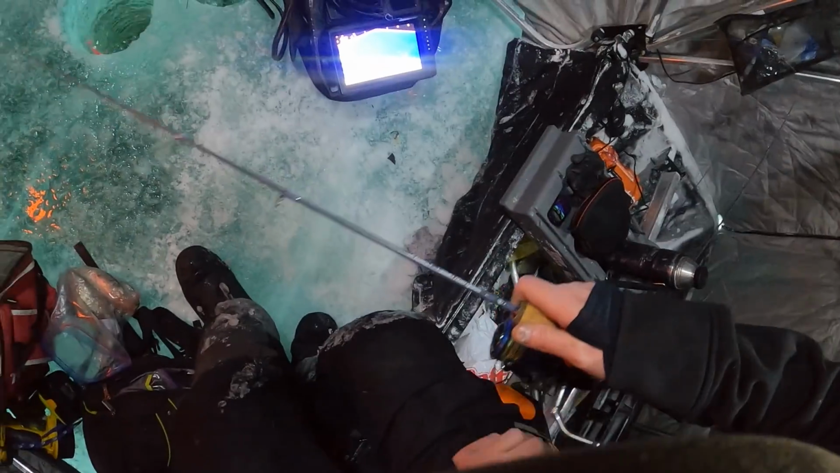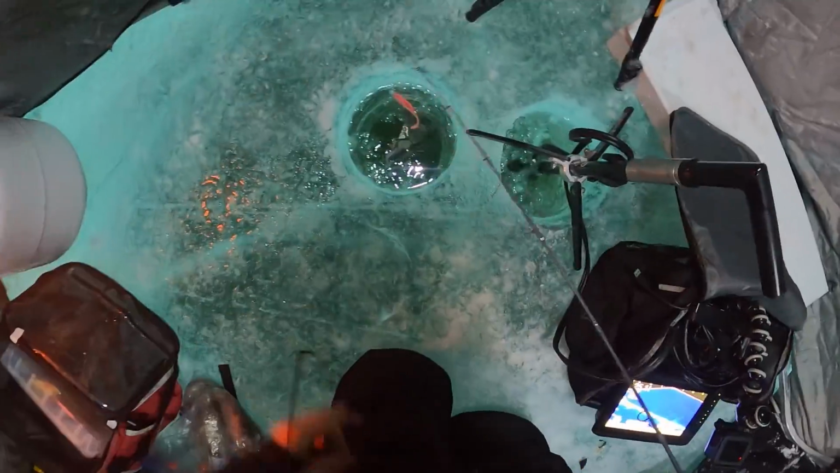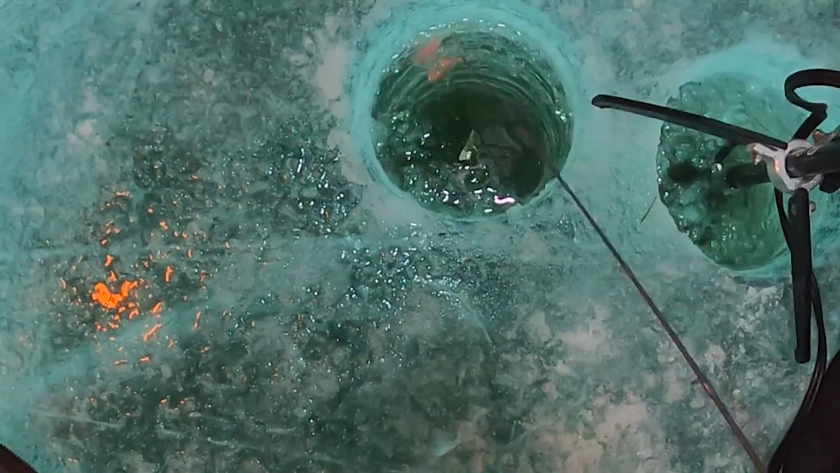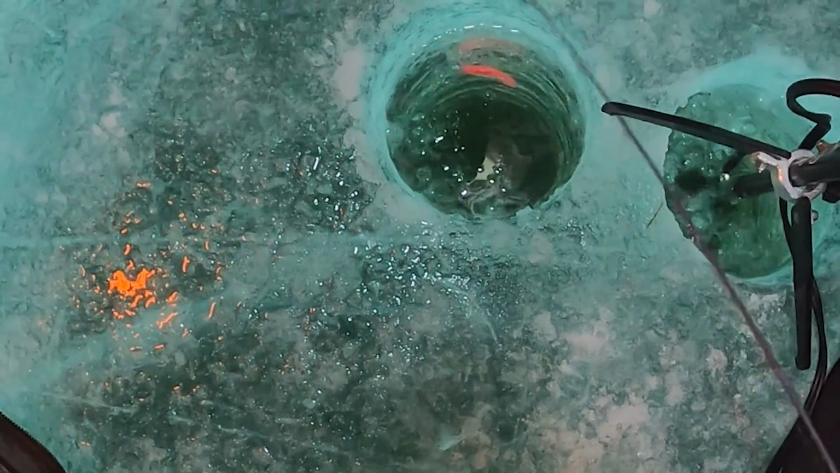Super versatile, as I always mention when I talk about the Dragon Slayer. Hopefully I can get this positioned properly. But big rips. You can see it's darting around, and with little subtle flicks of the rod tip, that little tail is just getting it done.